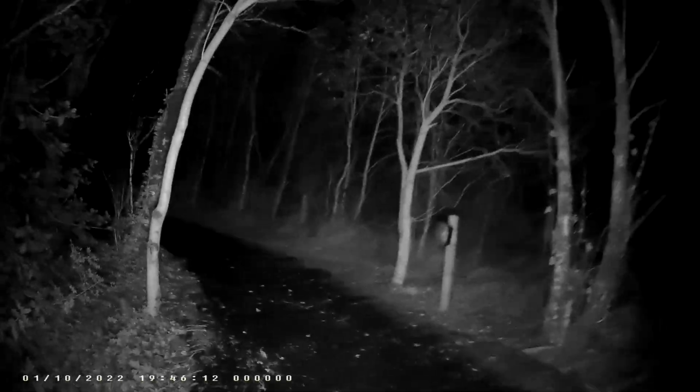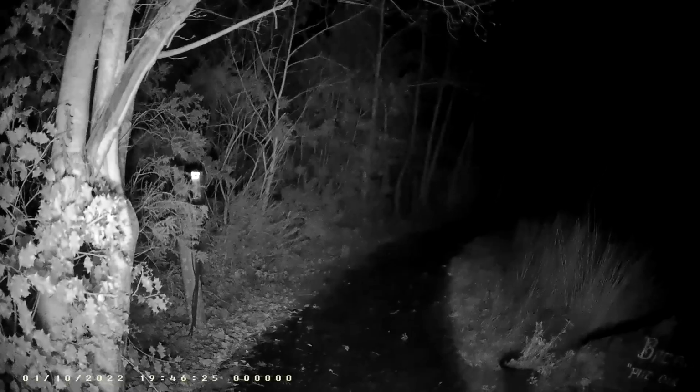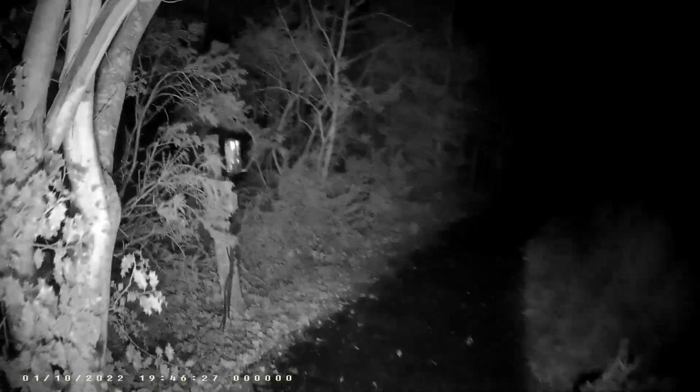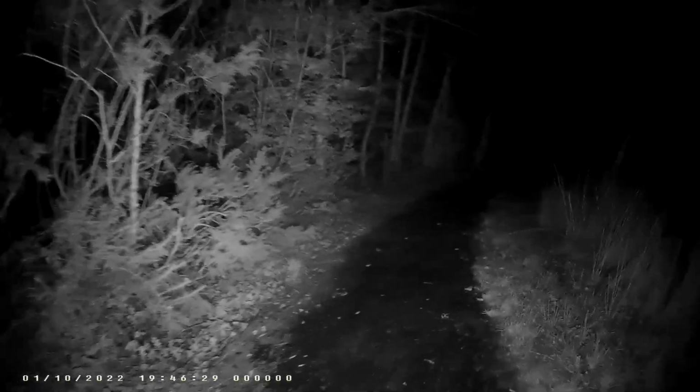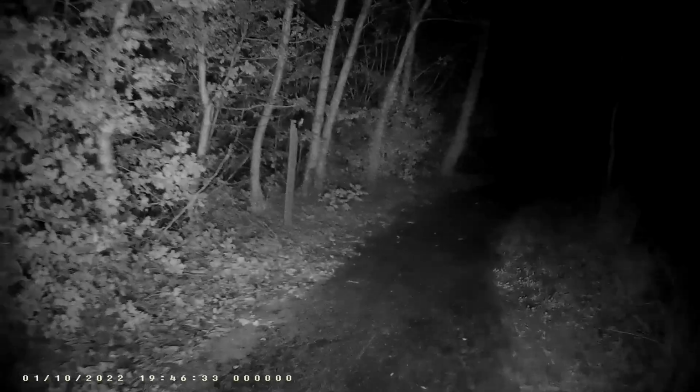Also, for people that are new or haven't seen any of my other videos, there's a church on this site that's made from hay, and what do you call them? Cob house. It's made from bales of hay, and then it's plastered over with cement, and it's got a thatch roof.